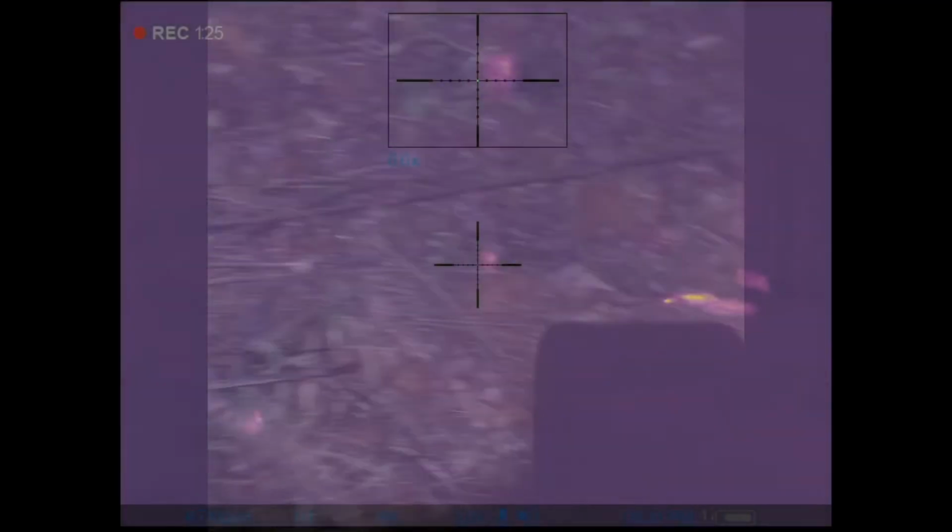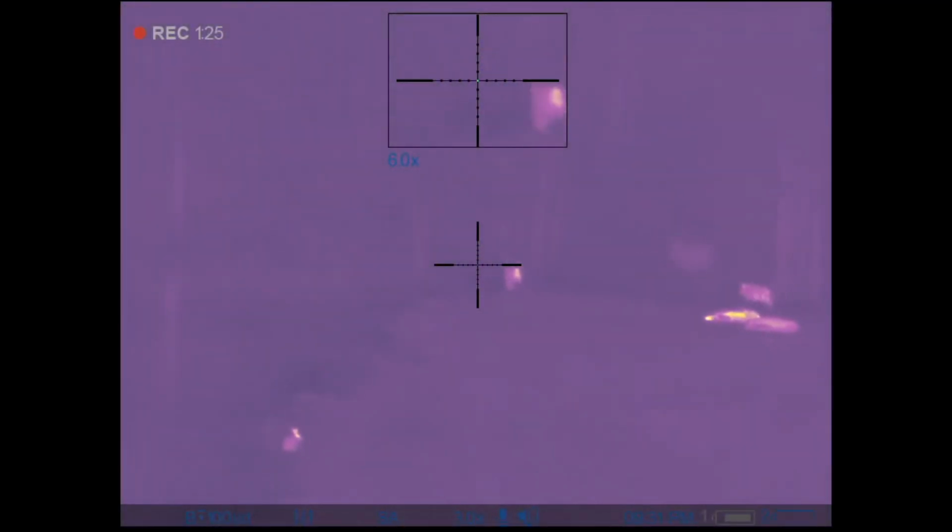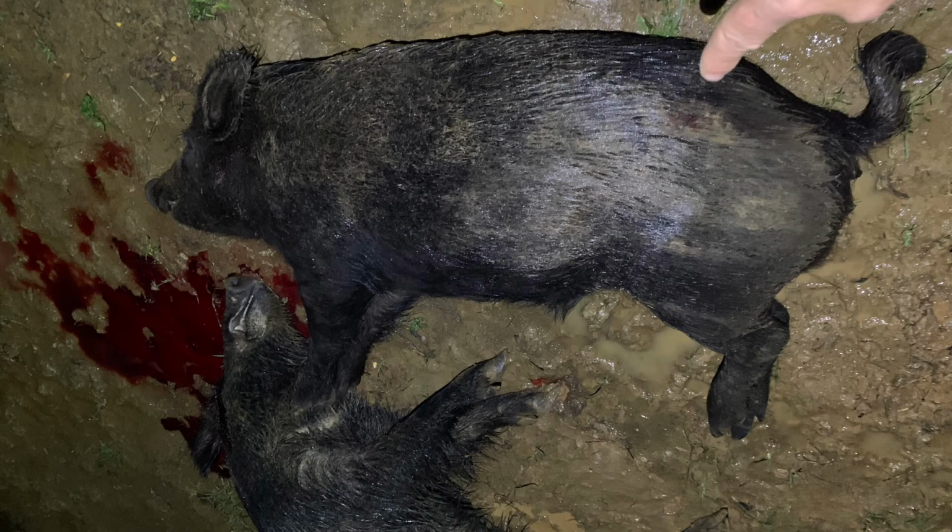I don't see how you could possibly practice making these shots, but what you need to do is take your time and aim where that hog's going to be, and try to hit any type of central nervous system to anchor that hog. You're trying to hit somewhere along that spine.